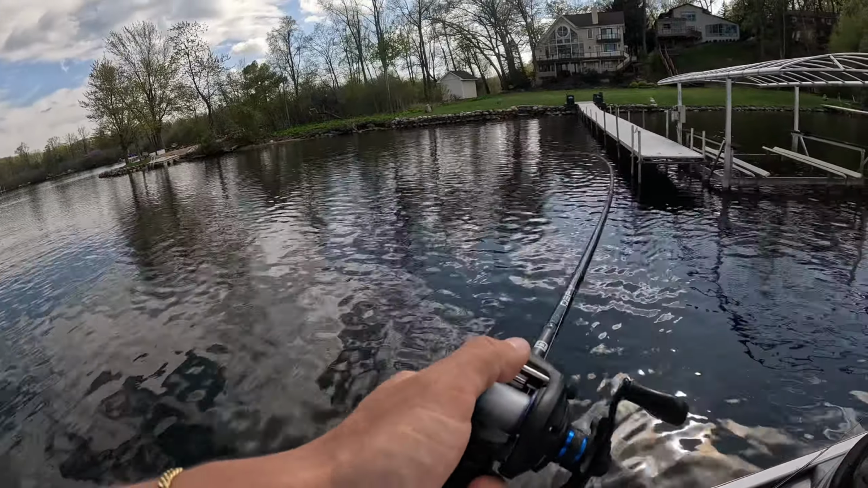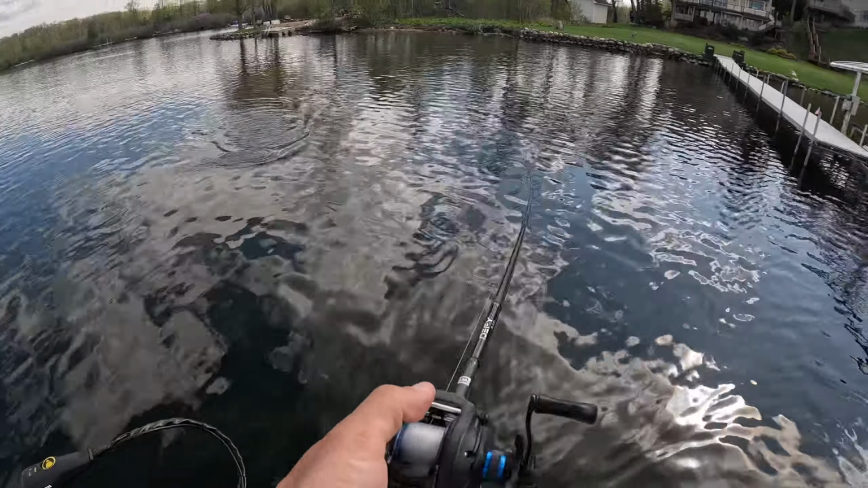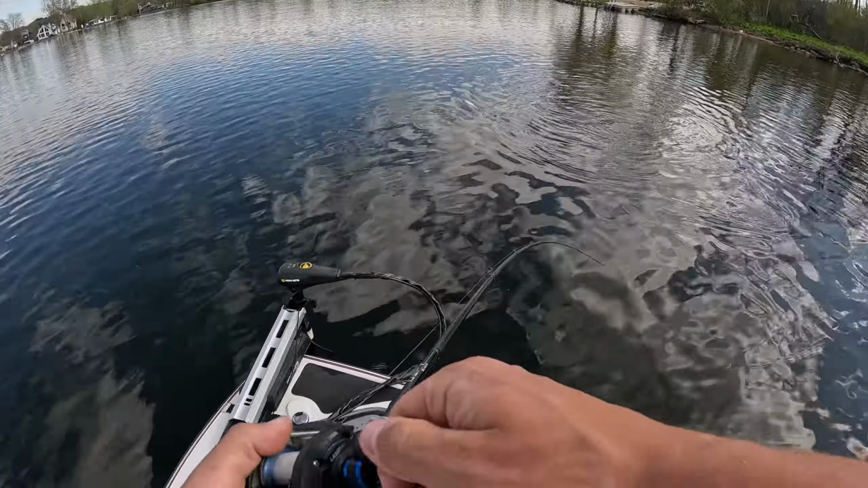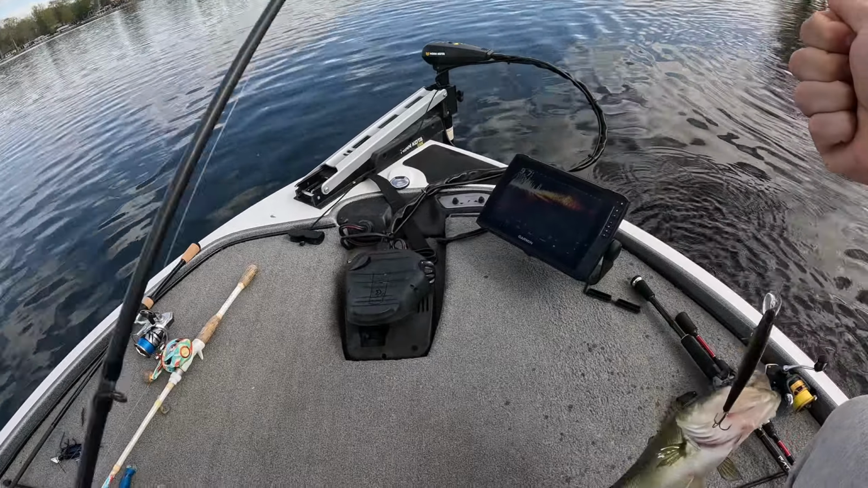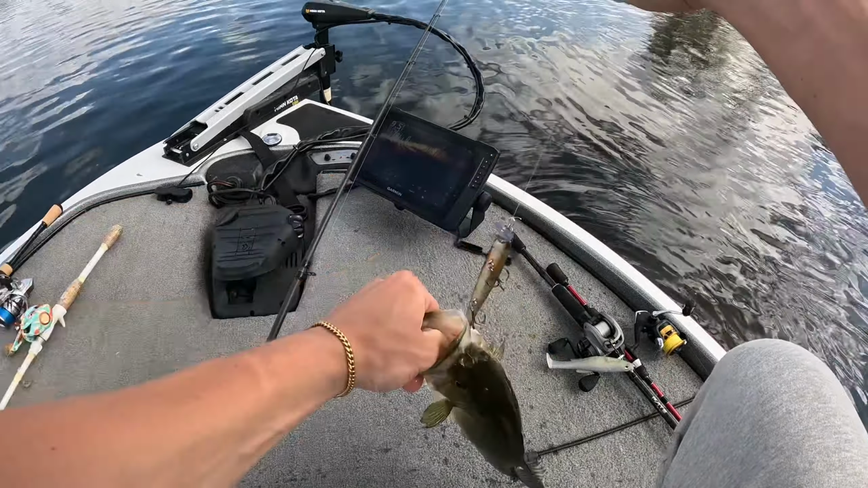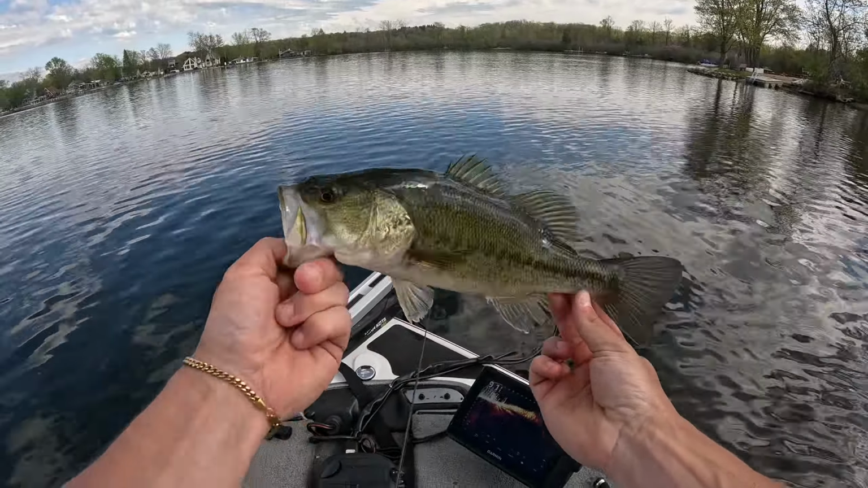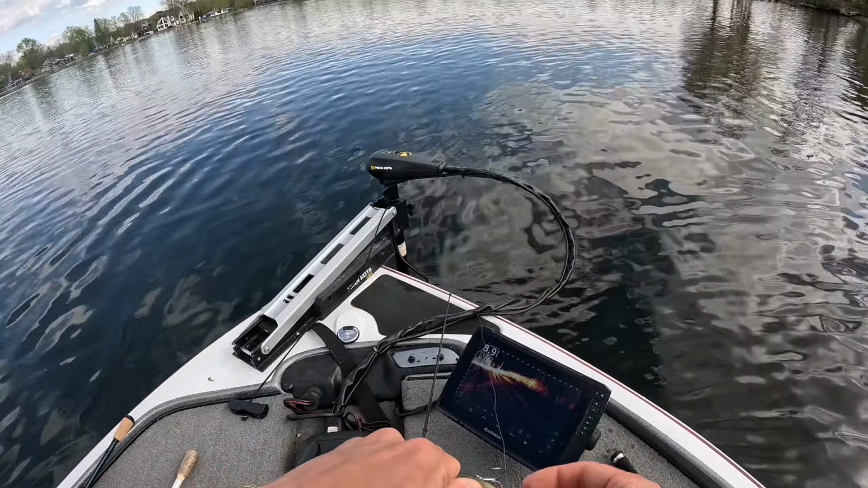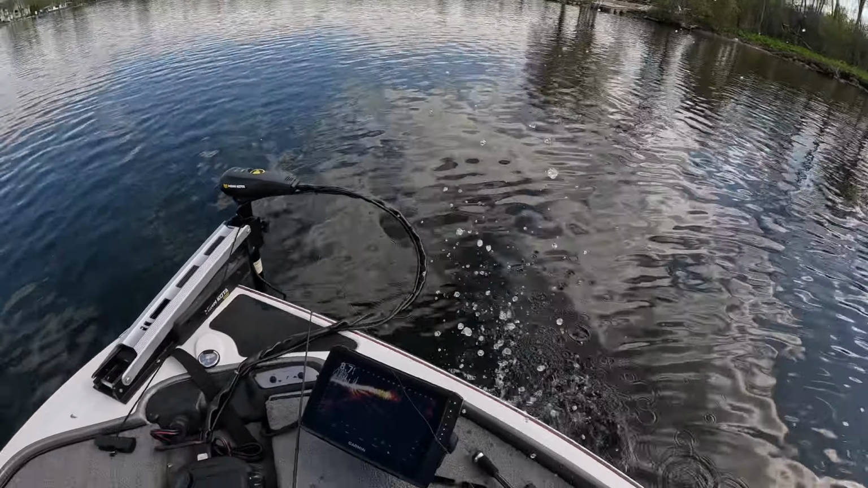There we go. Come here. Come here. Come here, bass. Heck yeah. Fish number 4. Little guy, about the same size as the first bass on the jerkbait, but there we are. See ya.